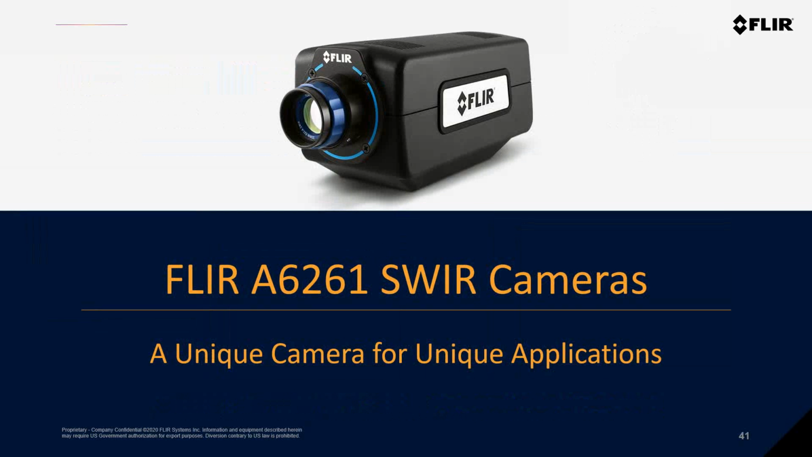Although this is not a new camera for FLIR, I did want to make everyone aware of the FLIR A6261 shortwave infrared camera, or SWIR camera, that we offer. These camera systems use an indium gallium arsenide, or InGaAs, detector with a spectral sensitivity of 900 to 1700 nanometers, or 0.9 to 1.7 micron.